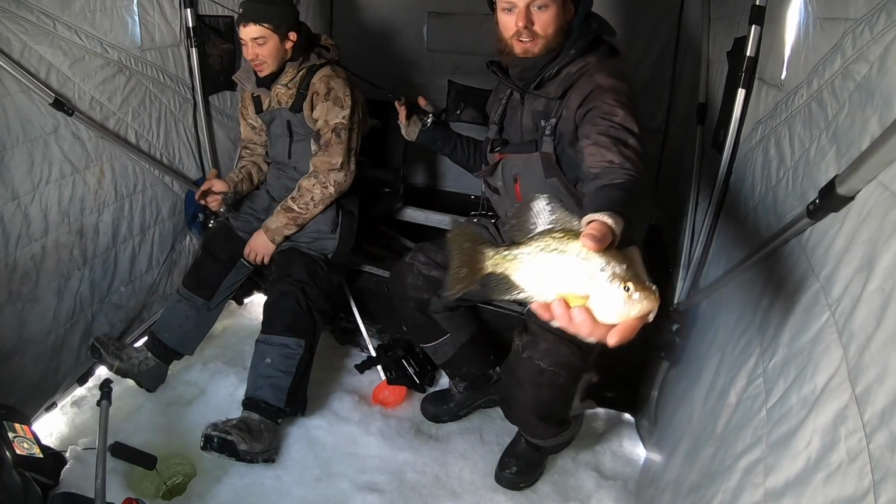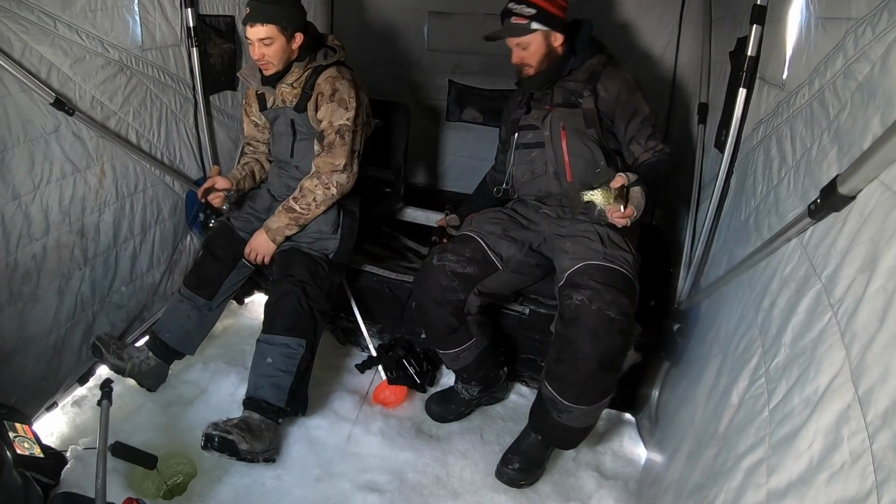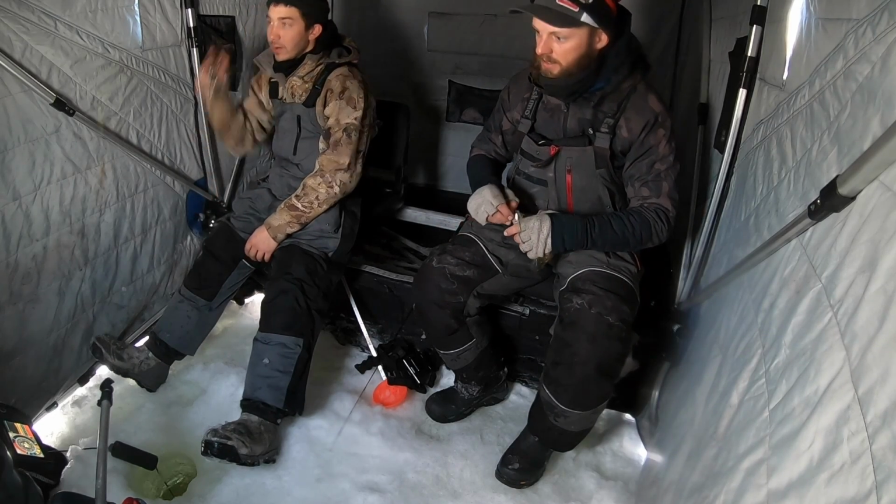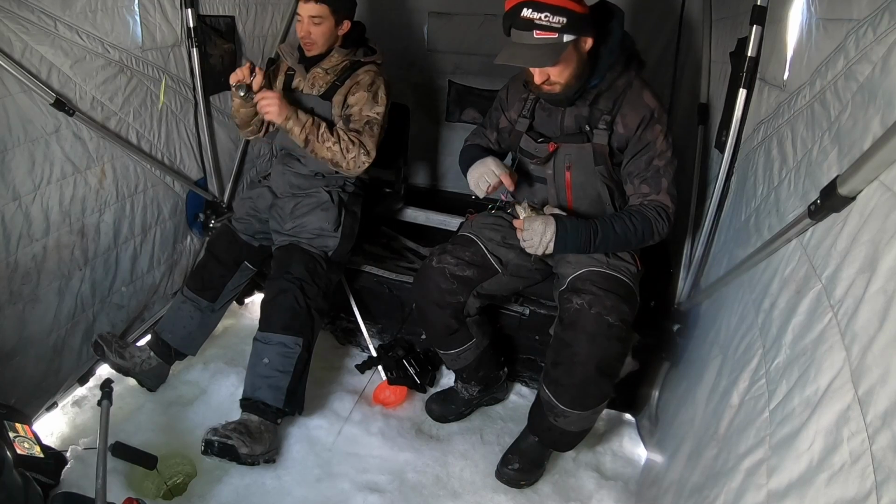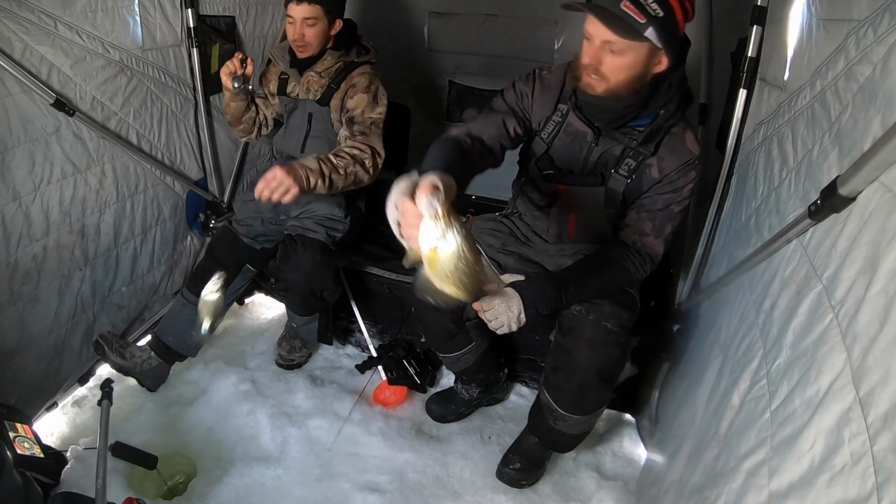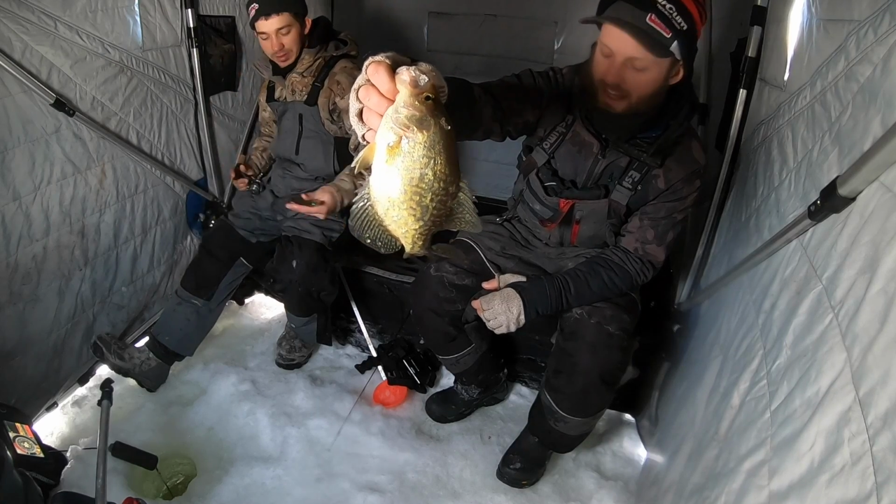There we go. We're huddled up inside the shack today, as it is a chilly one outside. But little Cody's got one coming too. Doubled up. Daily doubles. Crappie? Little crappie. We won't even show this one.